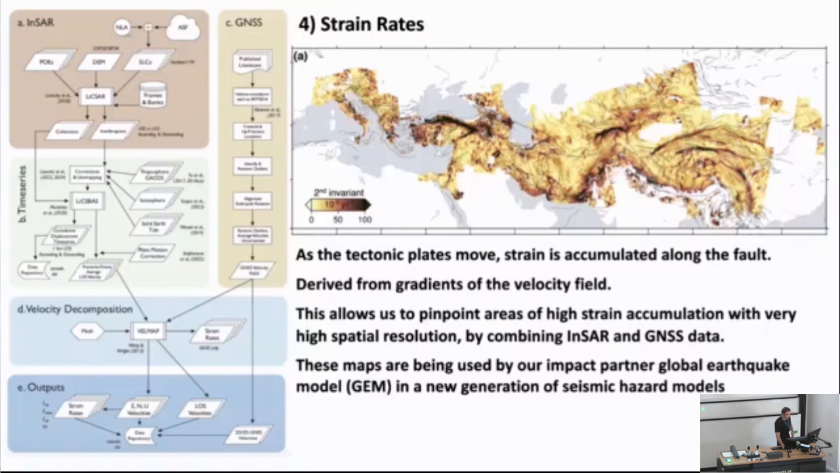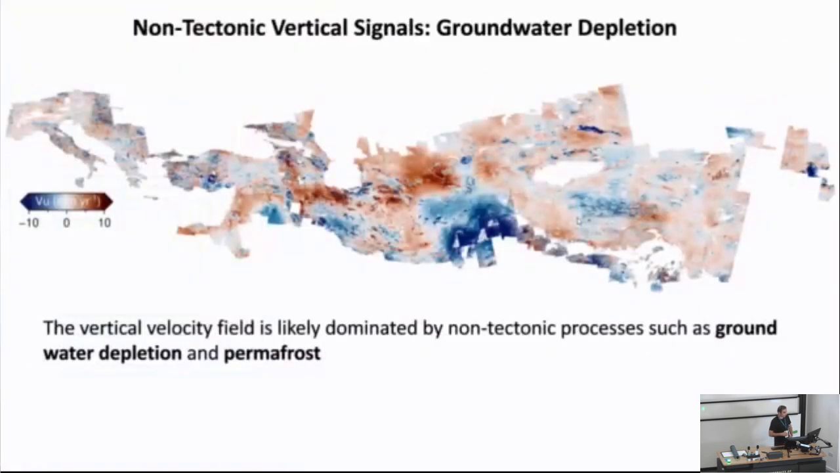This color map shows where exactly the strains are accumulated and, more importantly, where they may lead to earthquakes. This allows us to pinpoint the areas at very high resolution and to see where exactly the strains are accumulated by combining InSAR and GNSS data. And these maps are used by the impact partner GEM to generate the new models that they use.